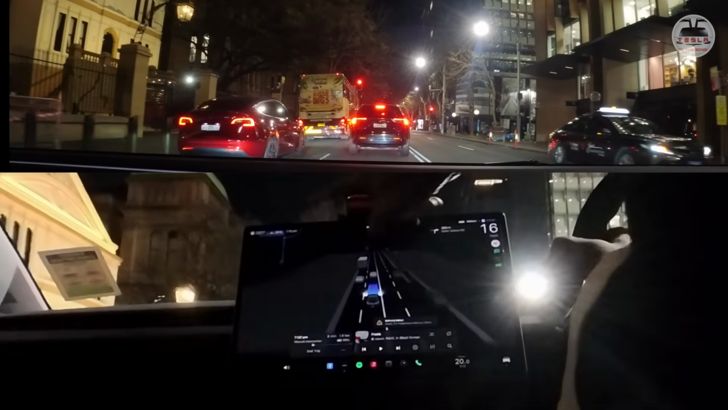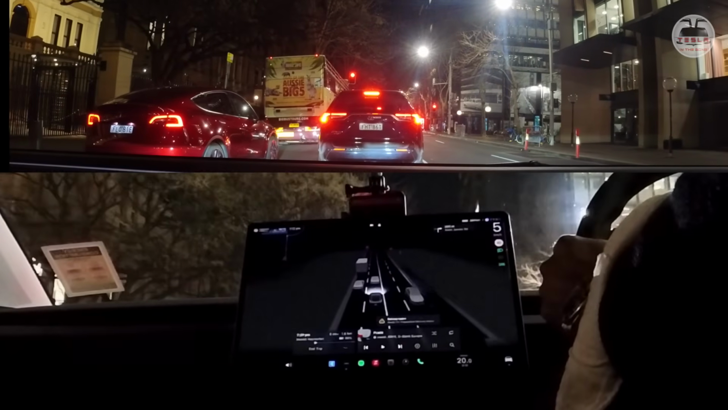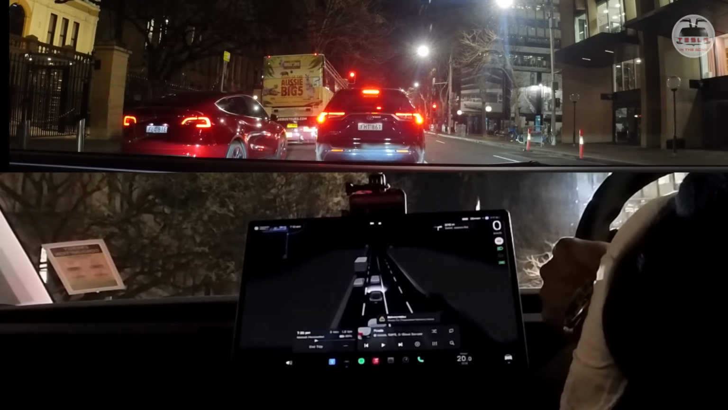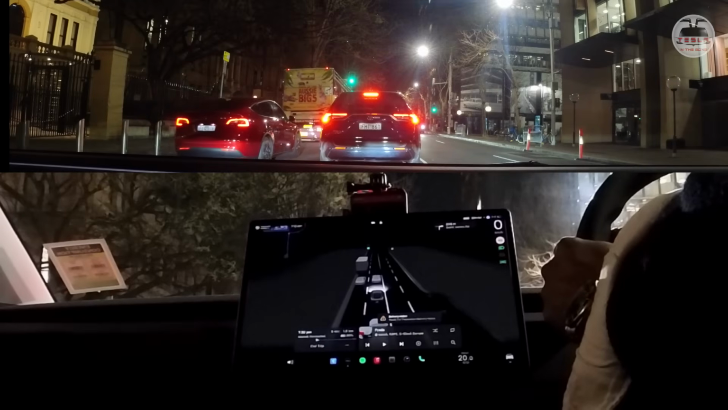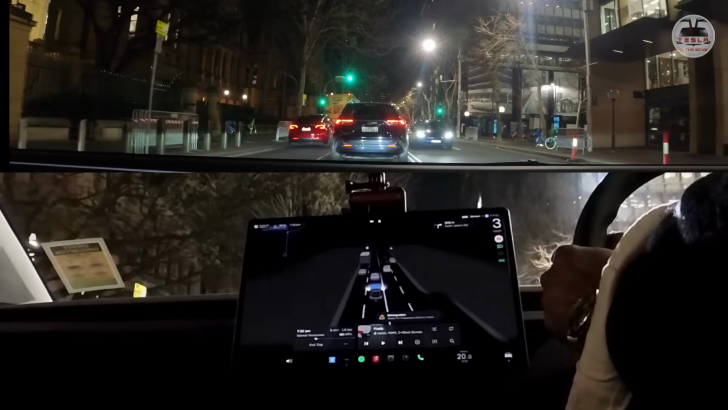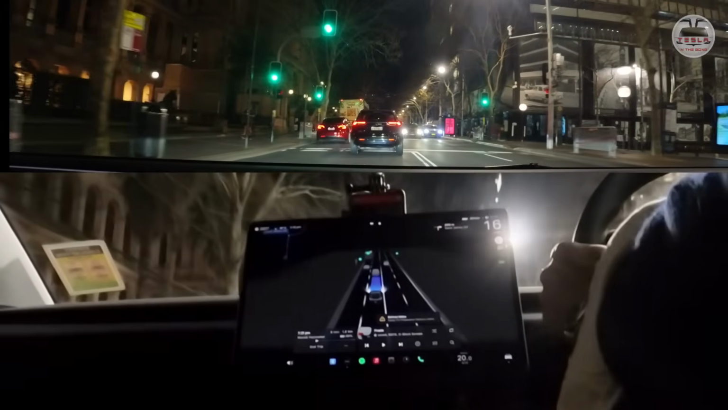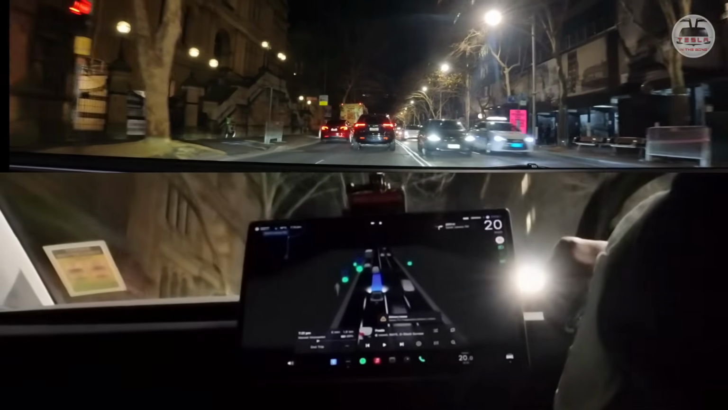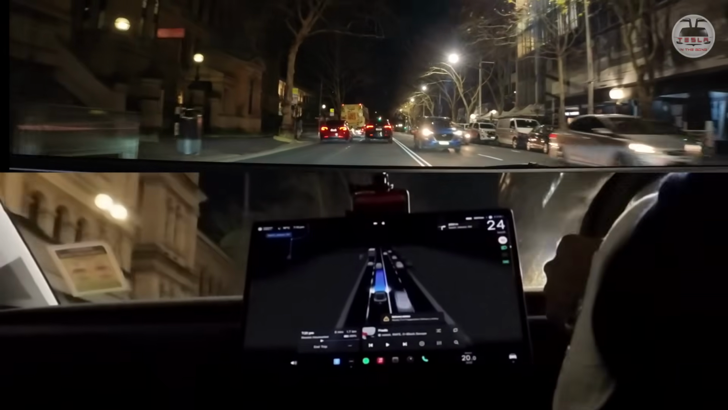That is a very scary right to take. I'll be ready to take over in case the car does something funny. I don't want any mishaps here. This has been a very impressive ride thus far. Tesla FSD Supervised live in Sydney CBD at night. I believe this is the first nighttime drive as well. Wow. Okay.